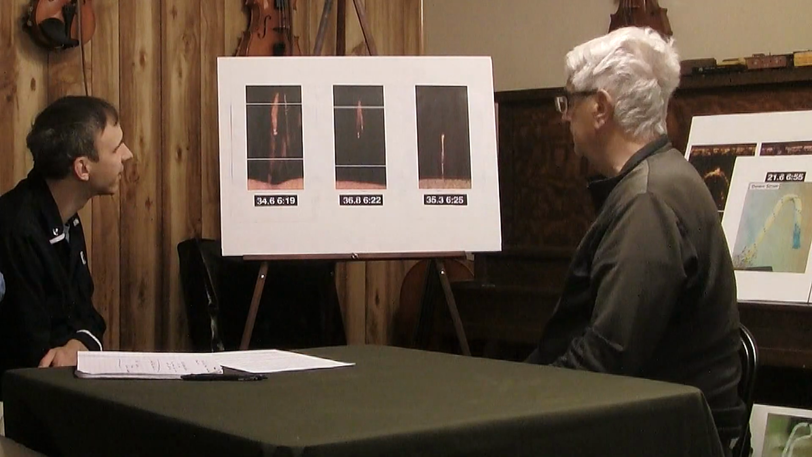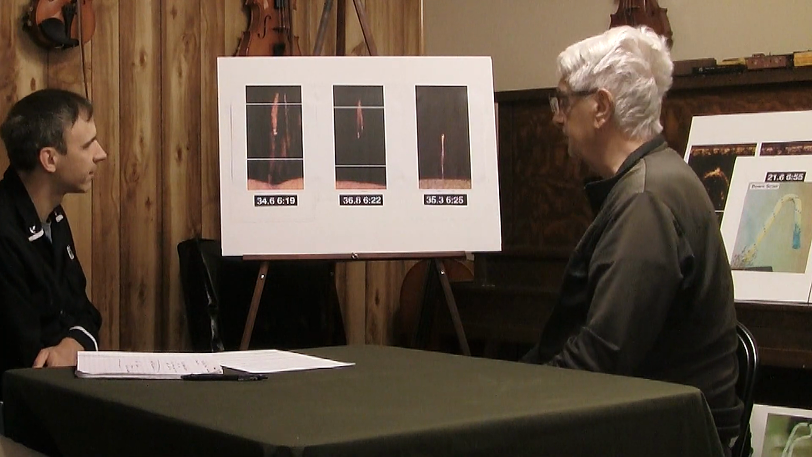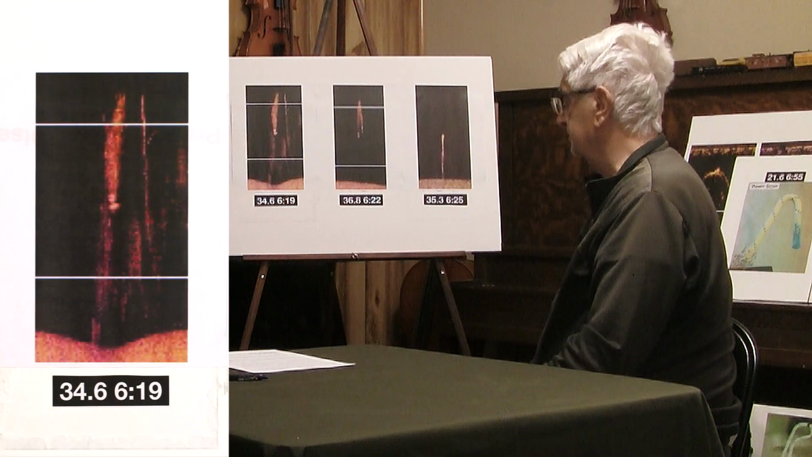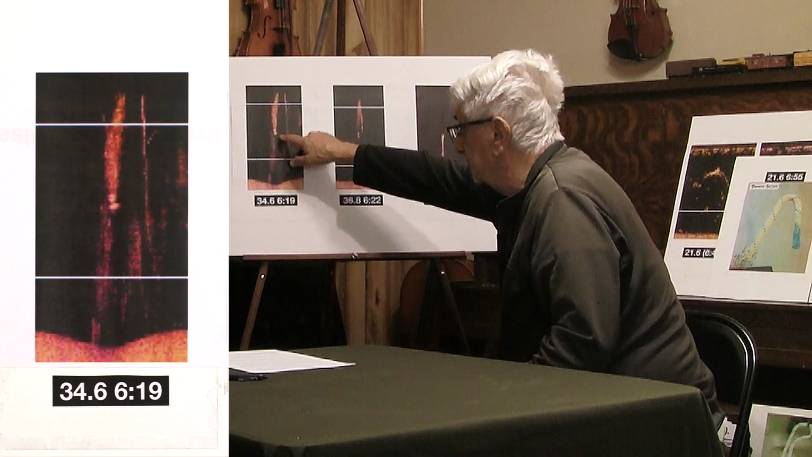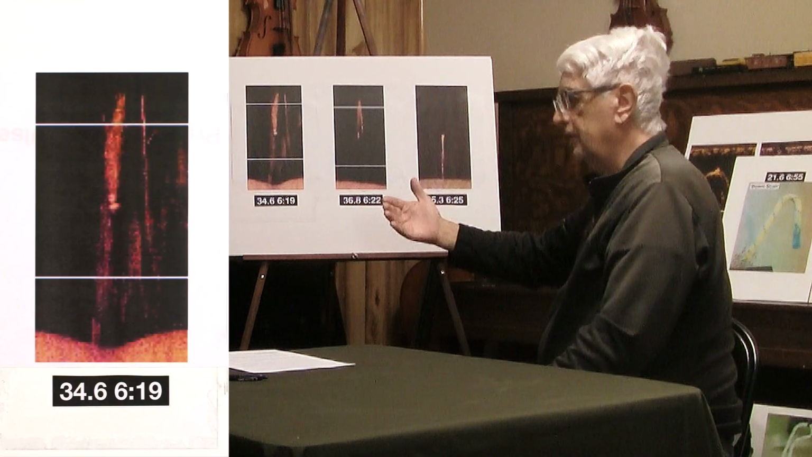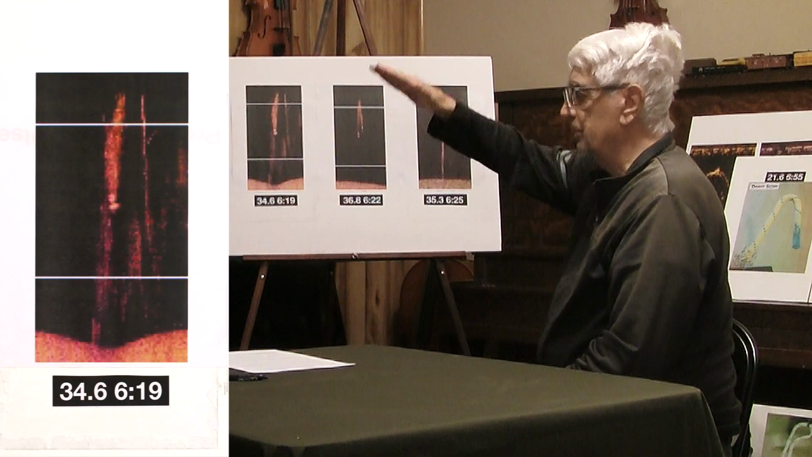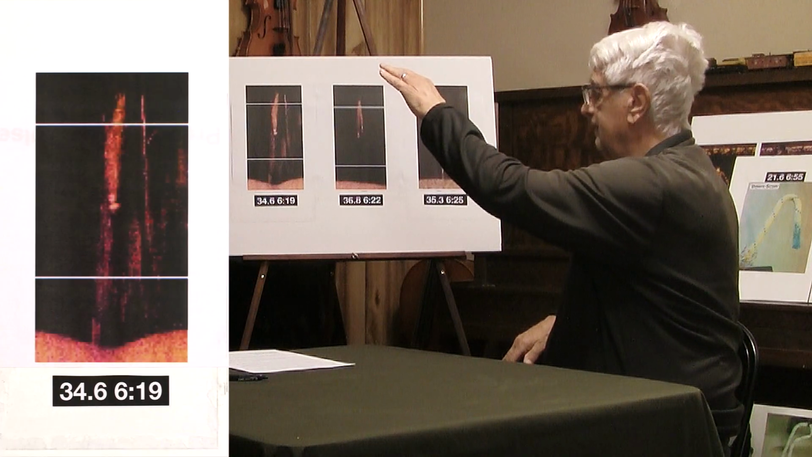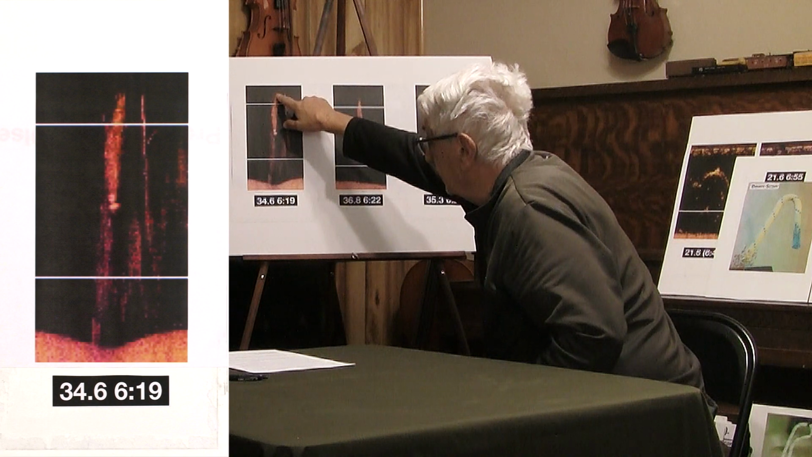Then this was, again, a sequence of another animal at a different time, at a different depth. We're talking about something now that's 35 feet deep. This animal, if you look at it on side and down scan, is somewhat sideways to us. It's more like that. You can't see it at full height or depth. This is probably the tail. This is probably the head region.